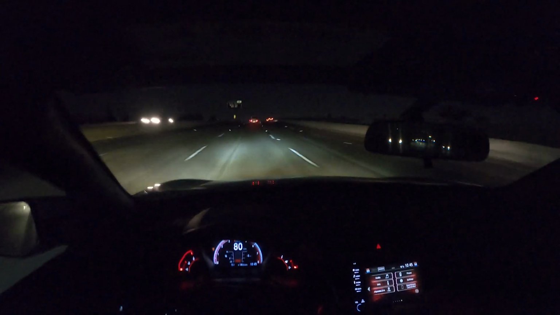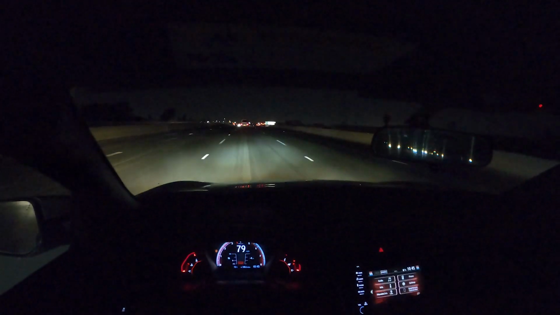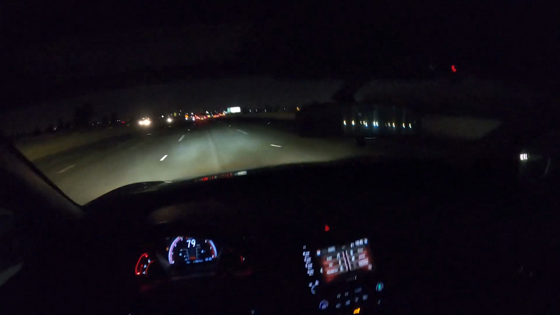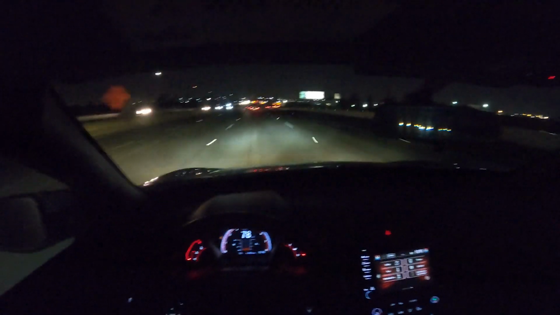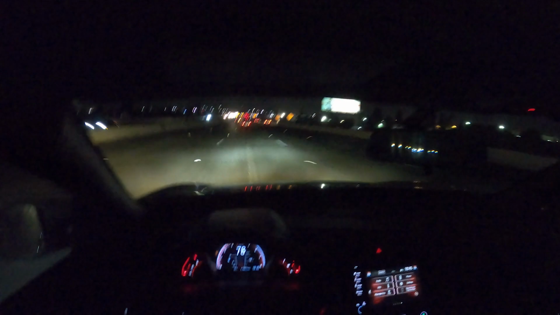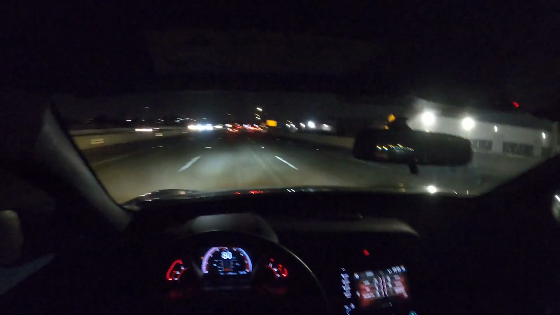A lot of people are DMing me asking, when I do part out this car, that they want certain parts. Guys, I am not parting out the car. I'm actually gonna keep the car. I said in the last video too, I do want to keep the car, but I do want another car. I want this car and another one.